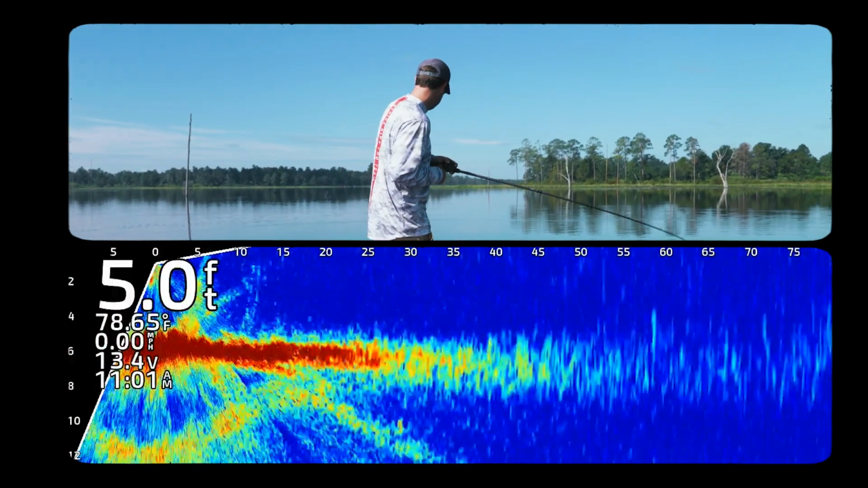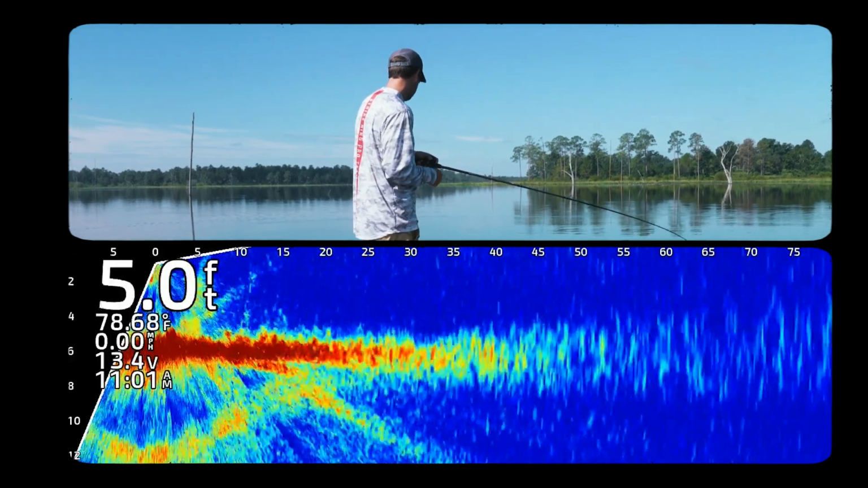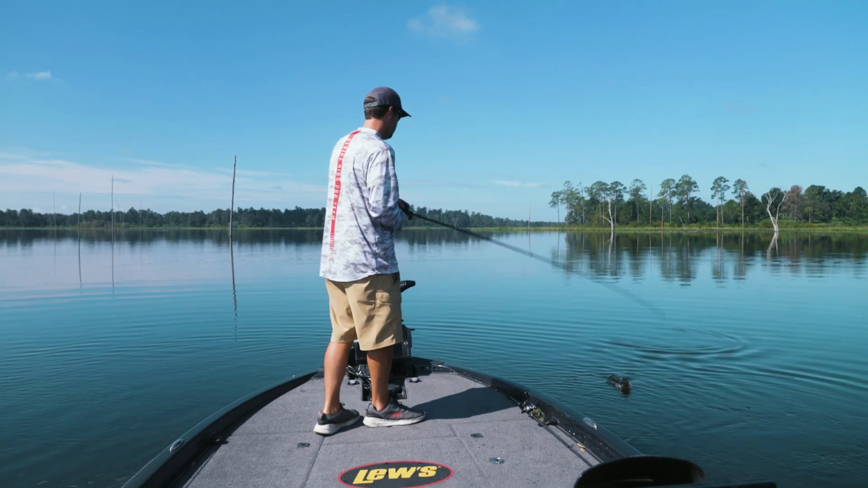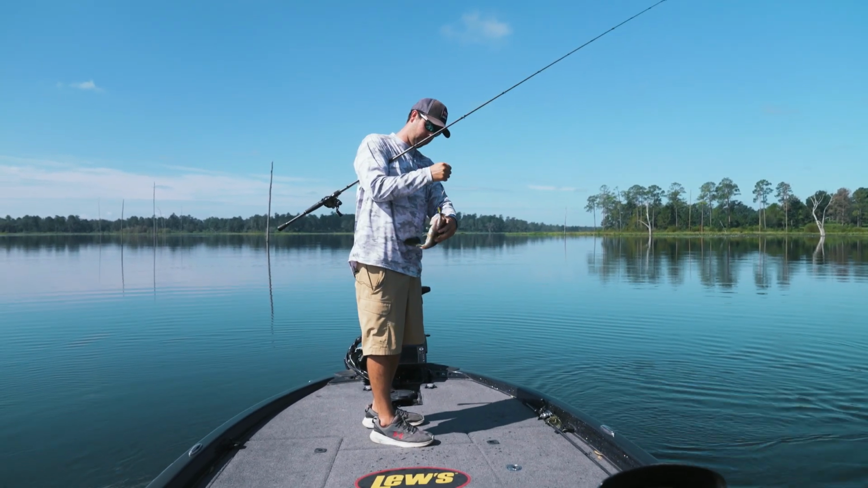There's one. Not a real big one, a decent one though. Not very big. Got one. Pretty cool catch there though.